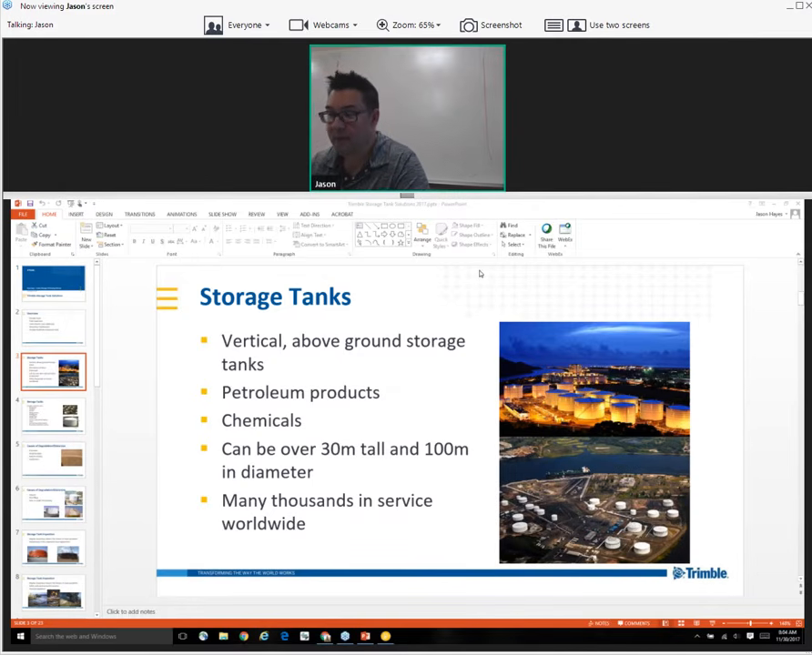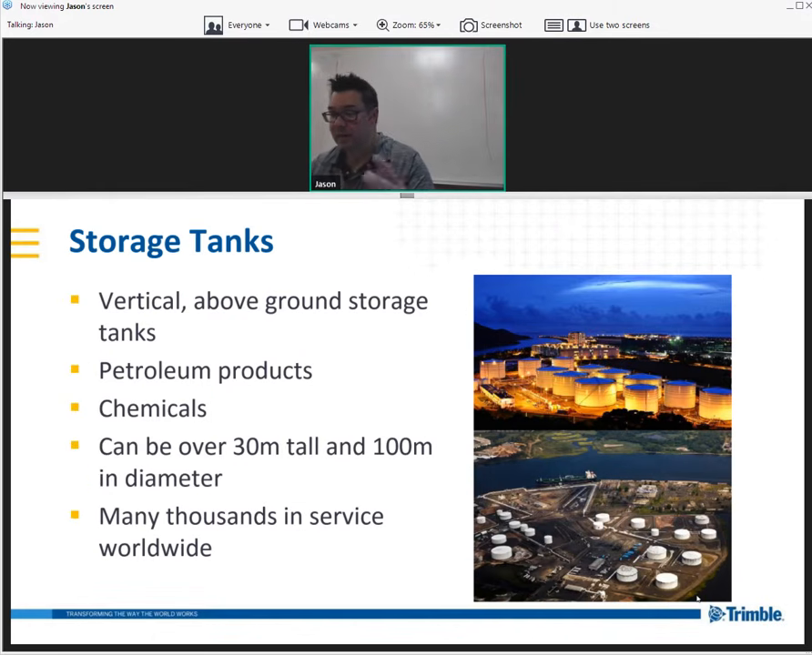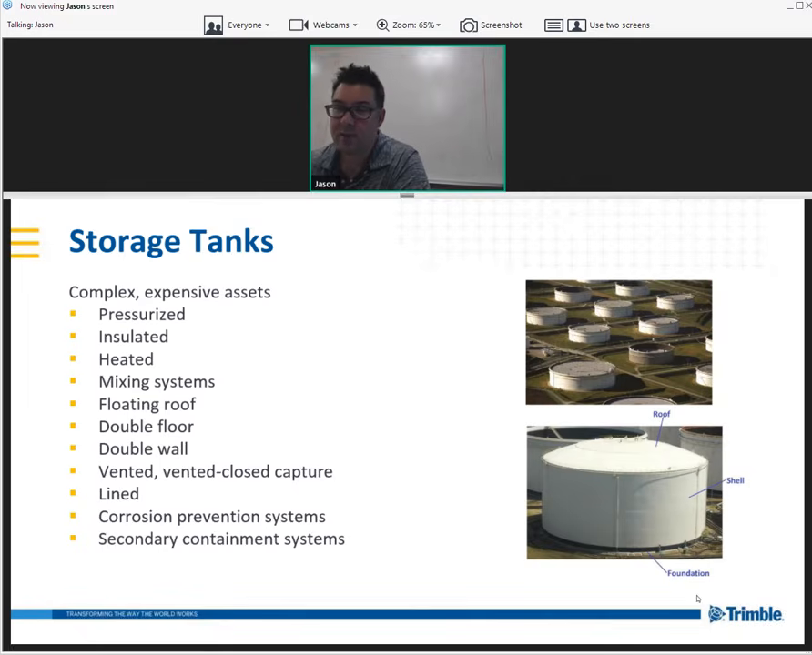If you look at the pictures on the right-hand side of the screen, these are common views that you'll see anytime you're traveling through the air. Look out your airplane screen. You see tank farms all over, especially by our ports or any place where you have a lot of oil and gas operations. Now, these tanks are complex.